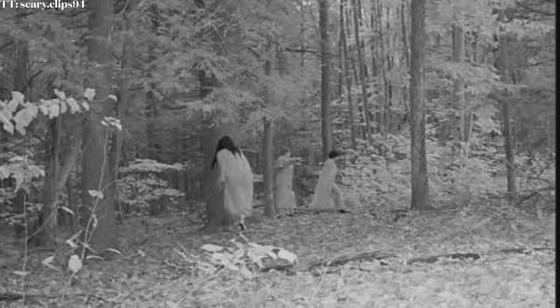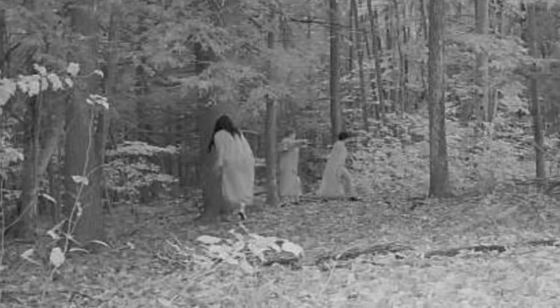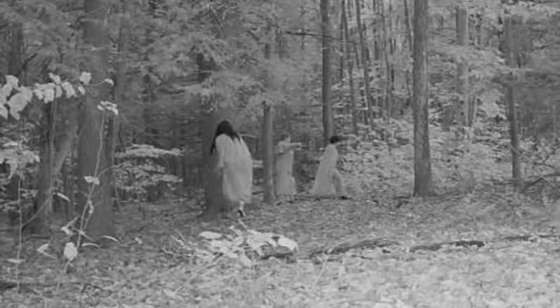My main one being that this could be some kind of cult or something. Why else are these people dressed up in white robes and wandering around a very remote part of the woods? But we can't jump to any conclusions here because there's not enough information given. So it looks like the truth will remain unlisted. Nonetheless, definitely something no one would expect to capture on a trail camera.